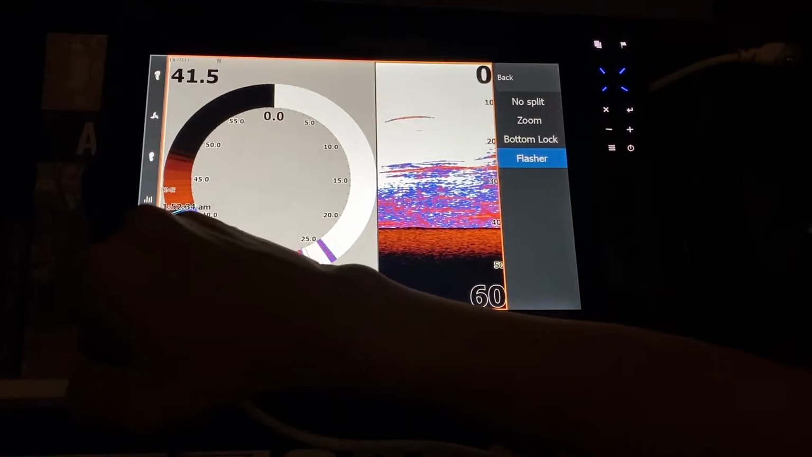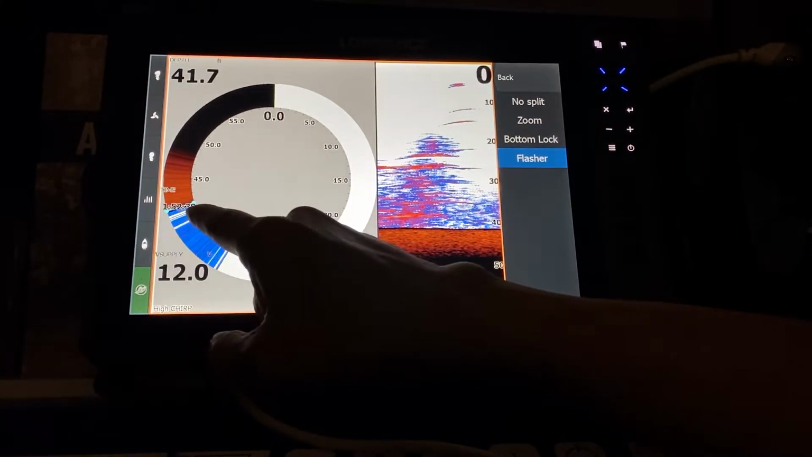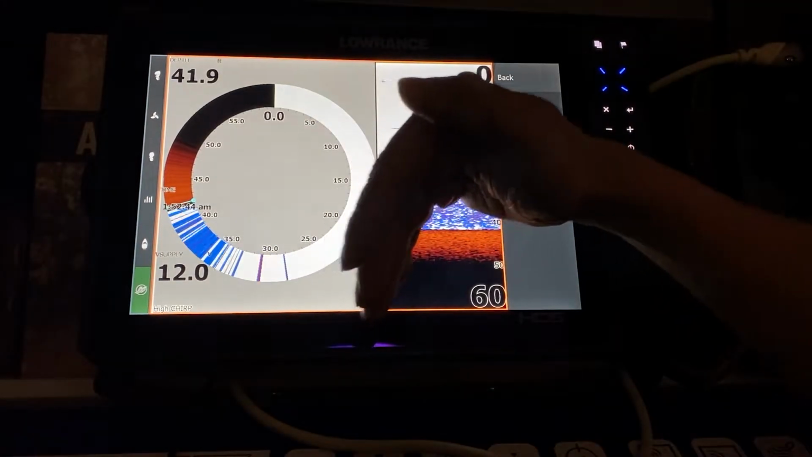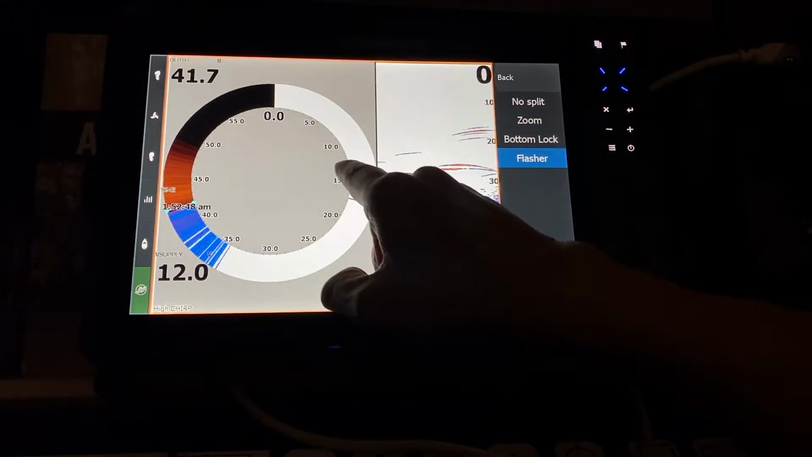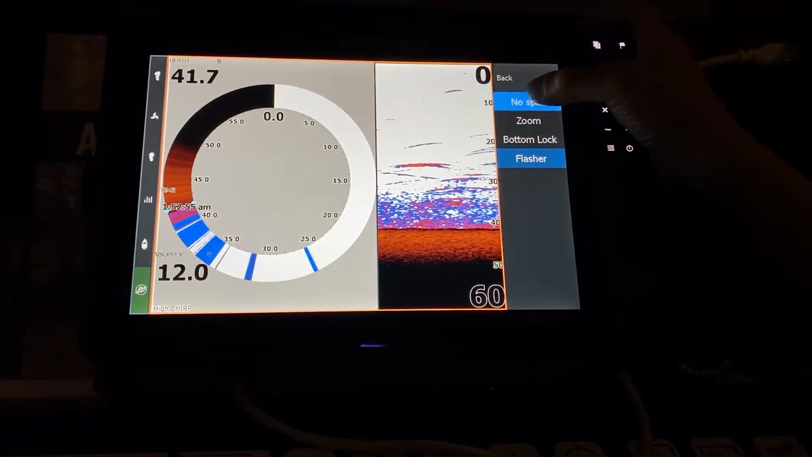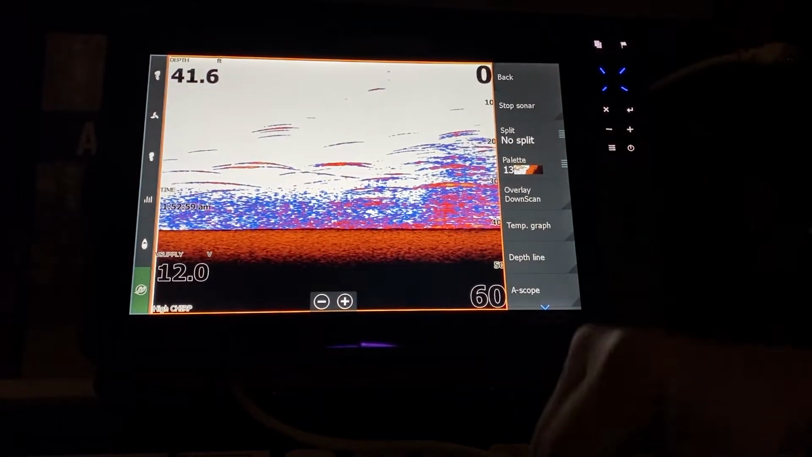Flashers don't work well because it's going to tell you the depth of the lake. It's going to show you stuff when you turn up the sensitivity so you can see the flasher bar going this way, but you can't tell if it's a whitefish or a lake trout because a lake trout goes through so fast you might miss it on a flasher, but on the sonar you can see it come through the screen. So that's why we try to tell people not to use the flashers. So we go back to the no split, and that's how we set up the unit for ice fishing.